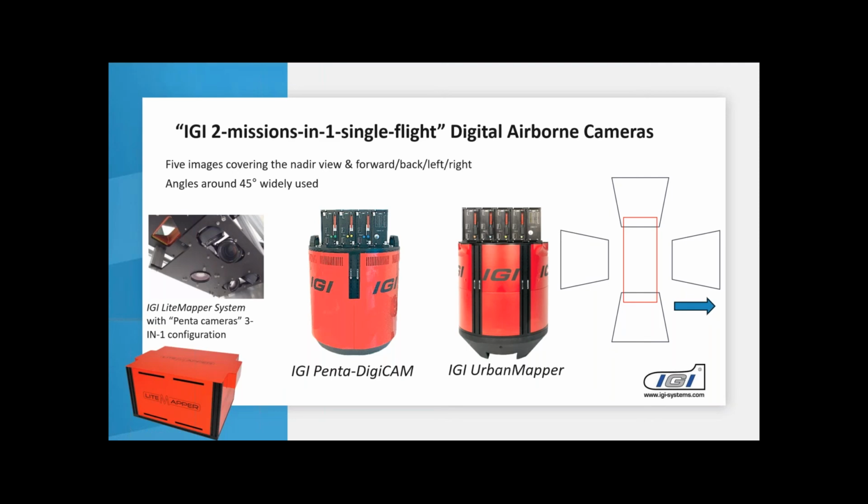They are using two separate sensors, one for LiDAR and one for the two-in-one. So this also could be integrated into one sensor if you would only have one camera hole in your aircraft. And then in the middle, we have the Penta Digicam as used by Kavel 10, so 5 cameras together. And on the right side, we have the UrbanMapper, and the UrbanMapper is the one that I really would like to show now a bit more in detail, because it's really special.